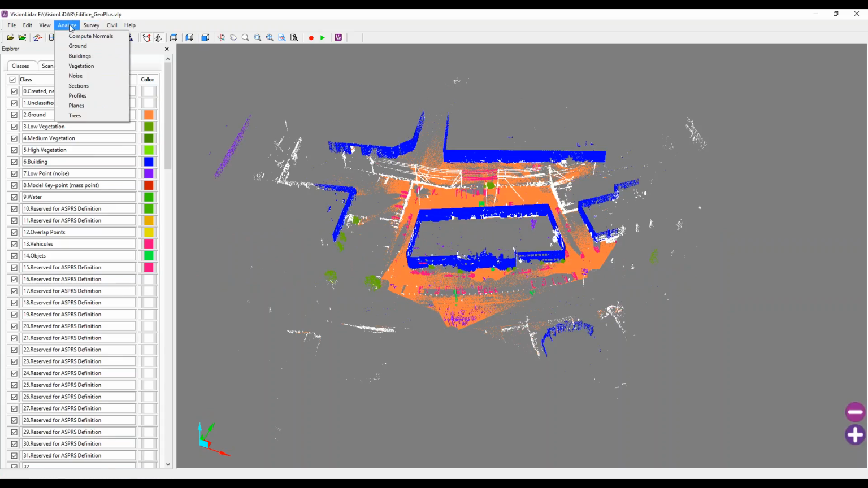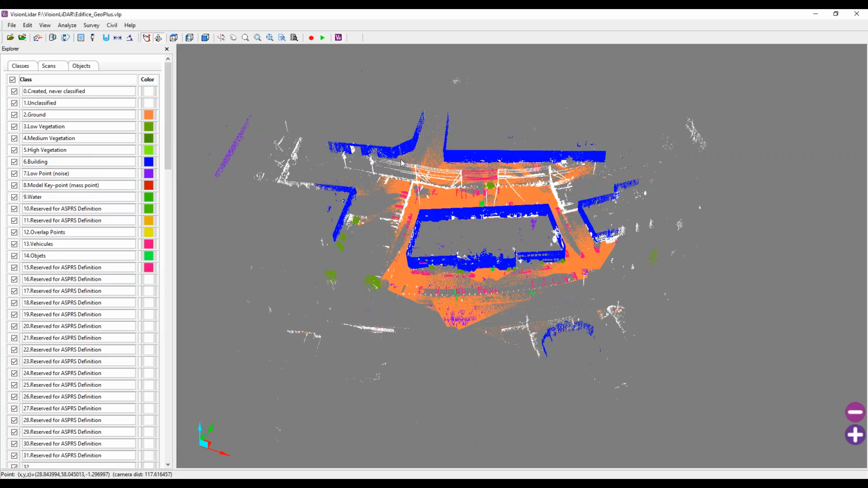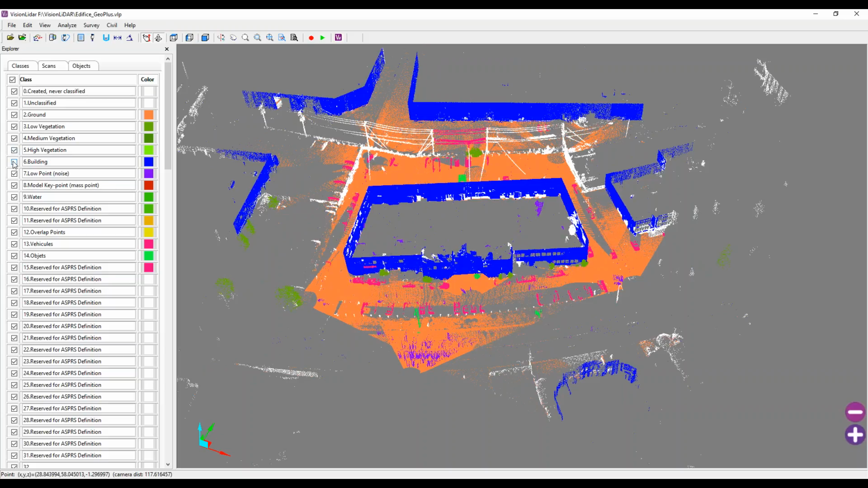Furthermore, we also have a classification of buildings. In this case, it's working similarly to the ground classification. However, we are looking for vertical surfaces. So again, a slope tolerance, but this time against a vertical surface. And the cell size again is going to be the precision of the detection. We can see here all the points detected will be sent to class number 6.